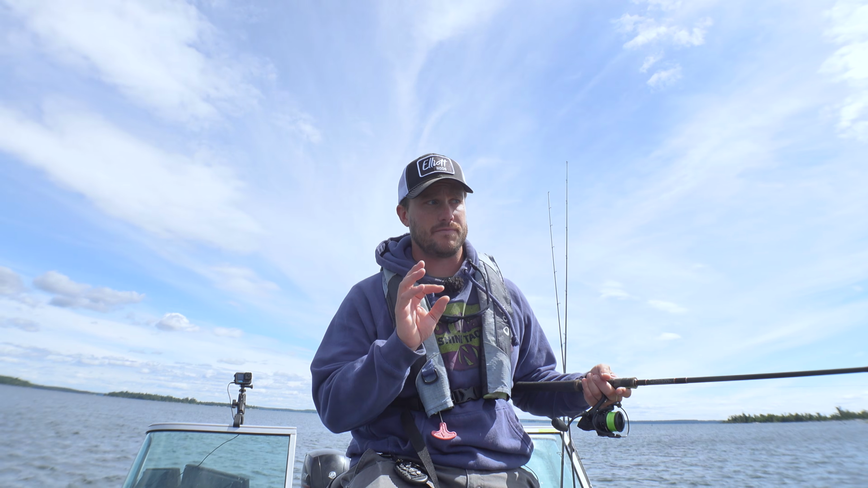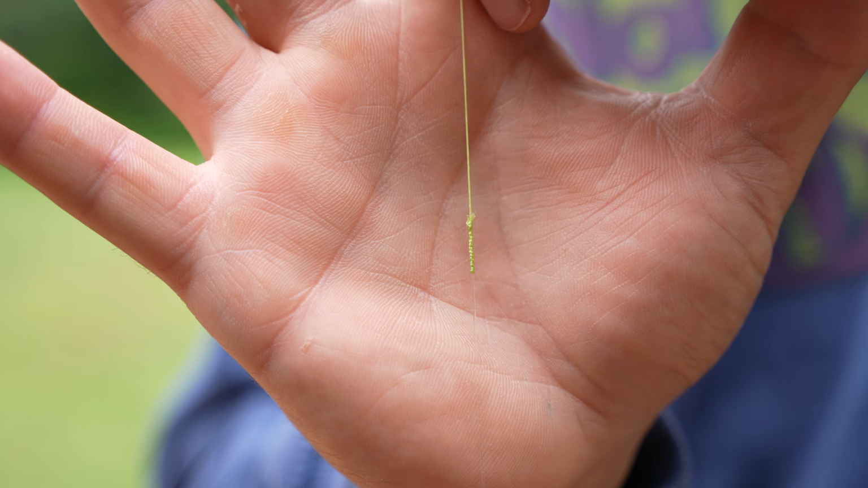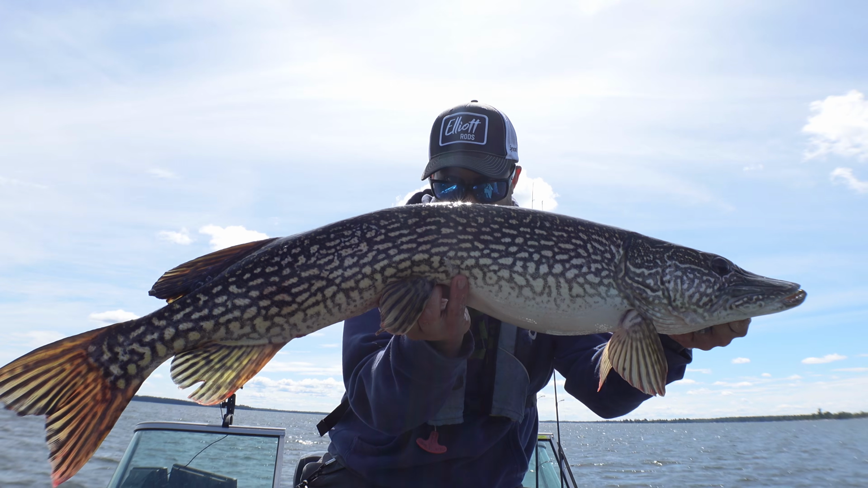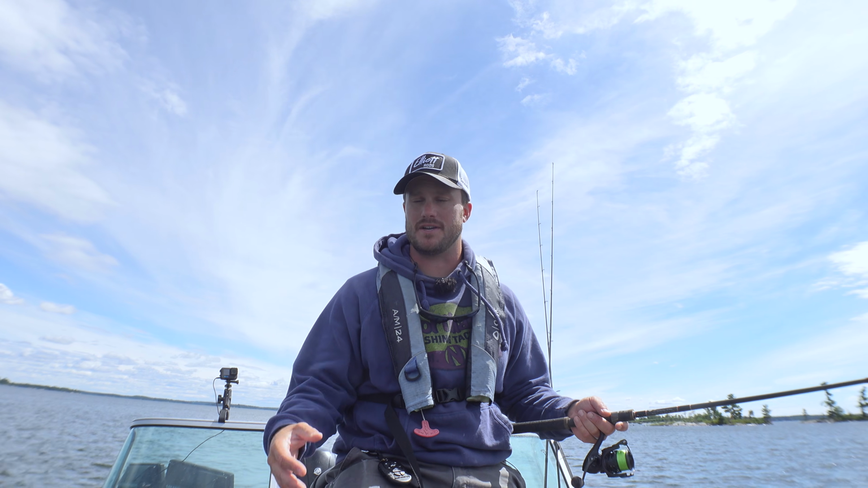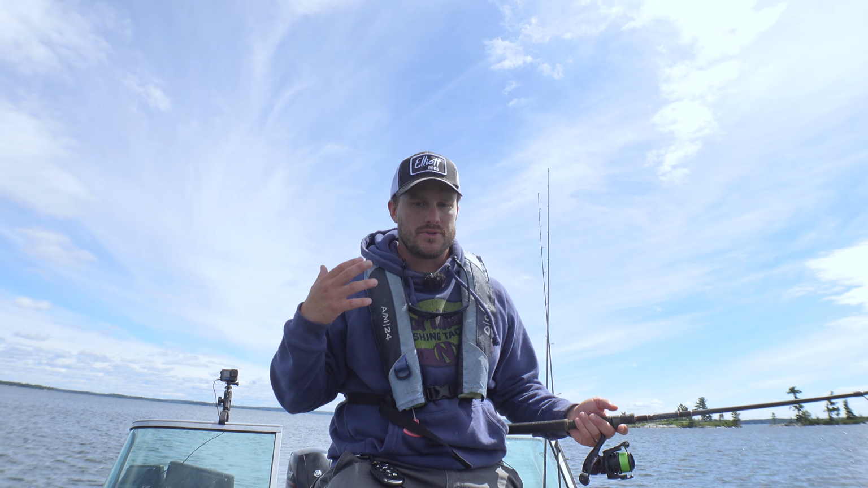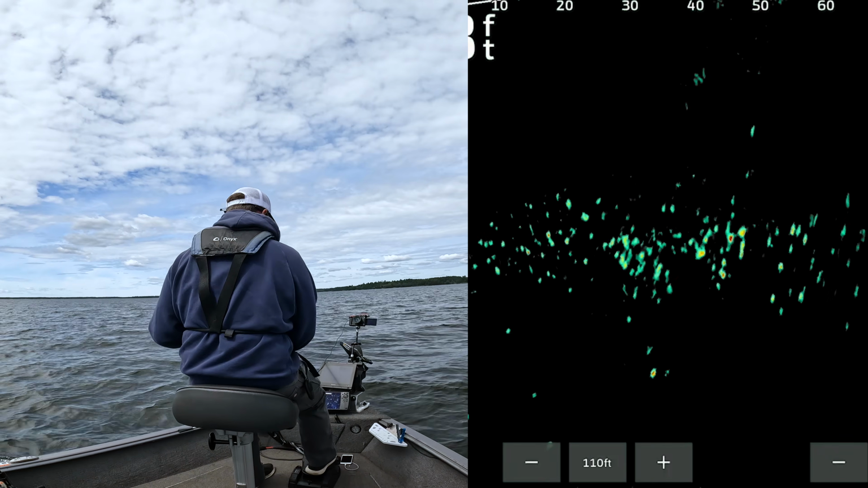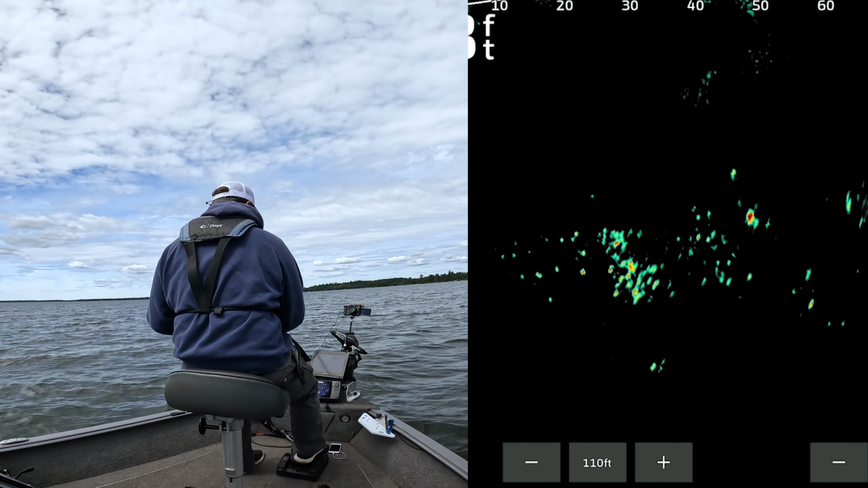And then I've started doing a lot more of the FG knot, which I really like for going through the guides, and I'll do an FG knot to like a 20-pound fluorocarbon leader because pike will bite this as well, and you want to be prepared to fight these big fish. And when you're using big baits like this, usually it's almost a little bit of a reaction at times. So having a super fine finesse fluorocarbon isn't always crucial.